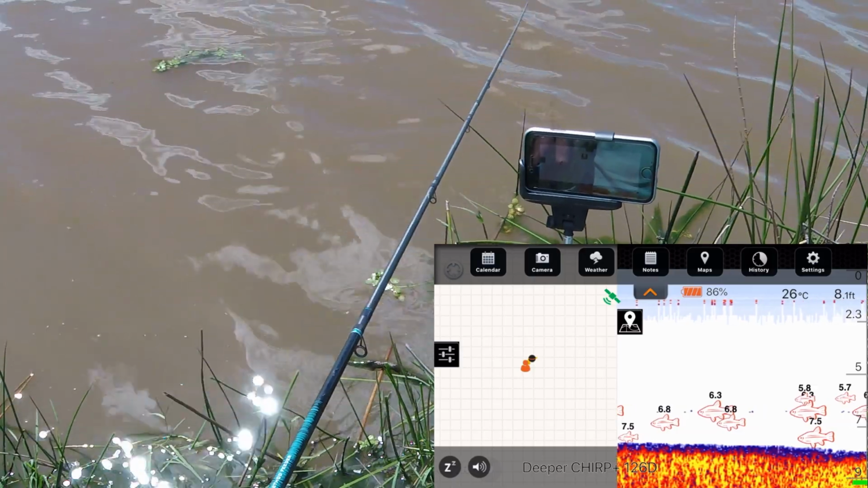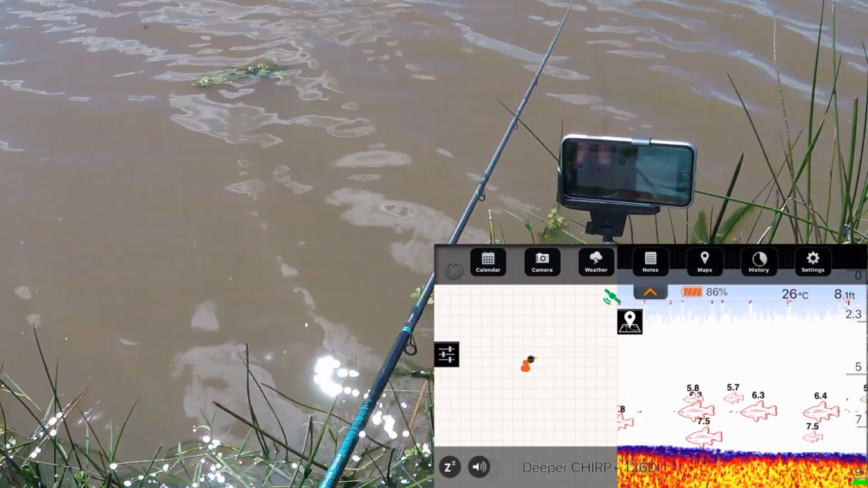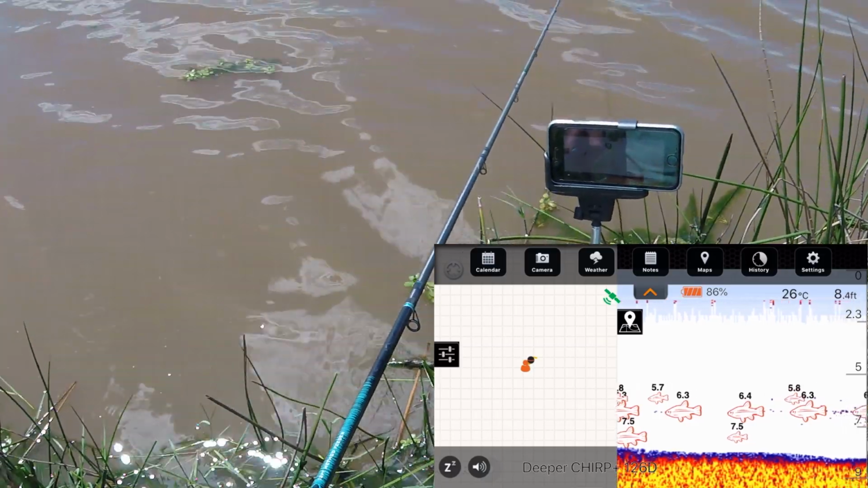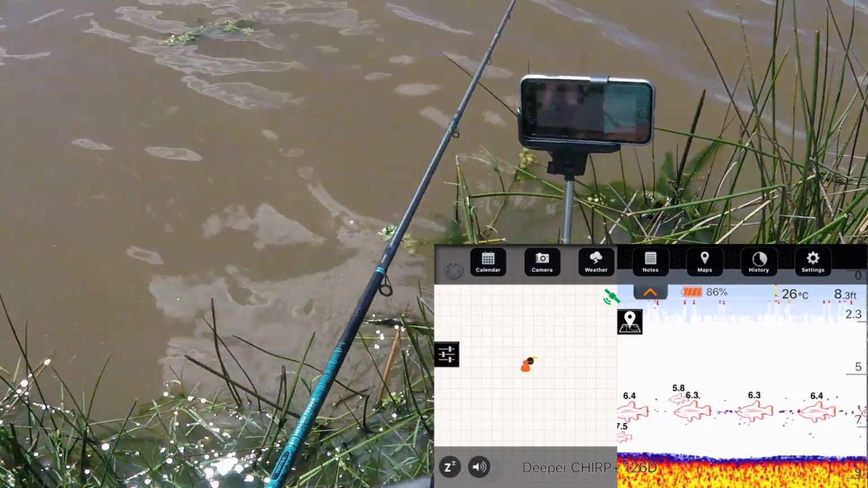Bottom's flat, lots of fish. How accurate, I honestly don't know. I mean, I've only had 4 fish and I've been here for 4 hours this morning, so this isn't a commercial water, it's a wild water, so again, I'm a little bit dubious of these fish indications.